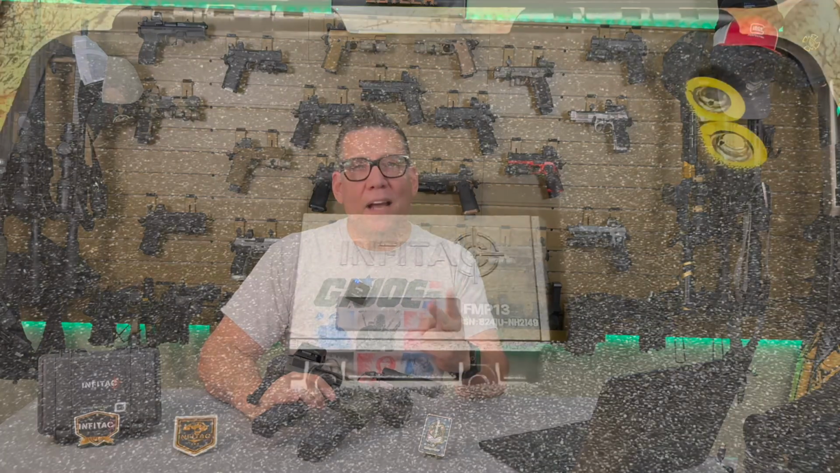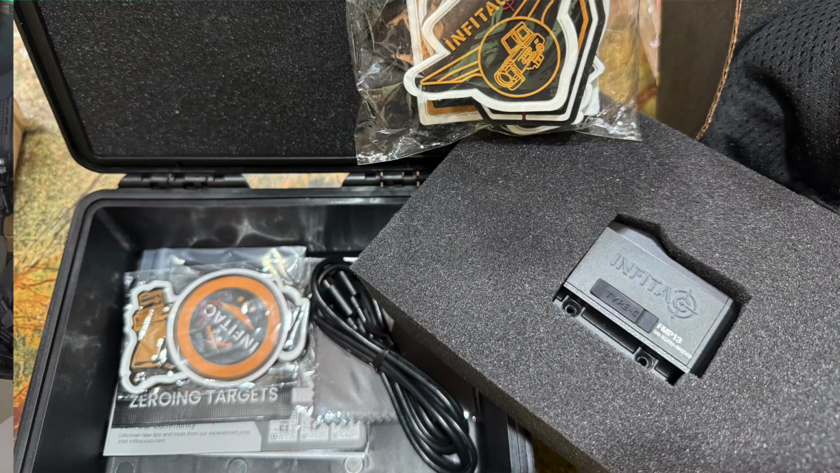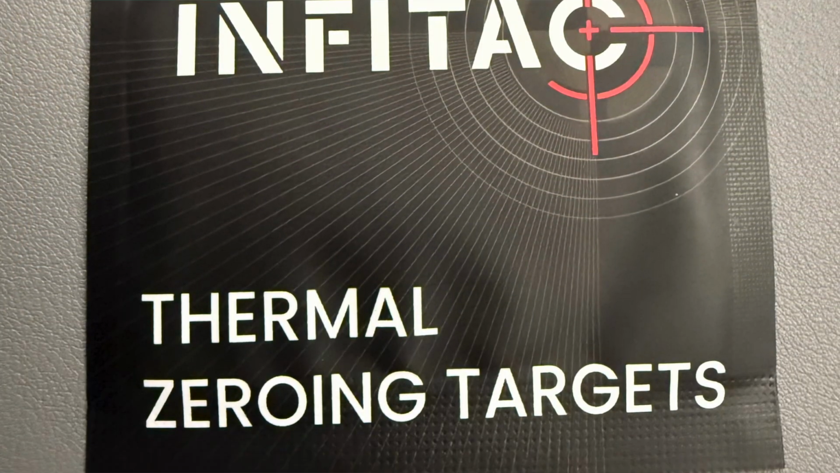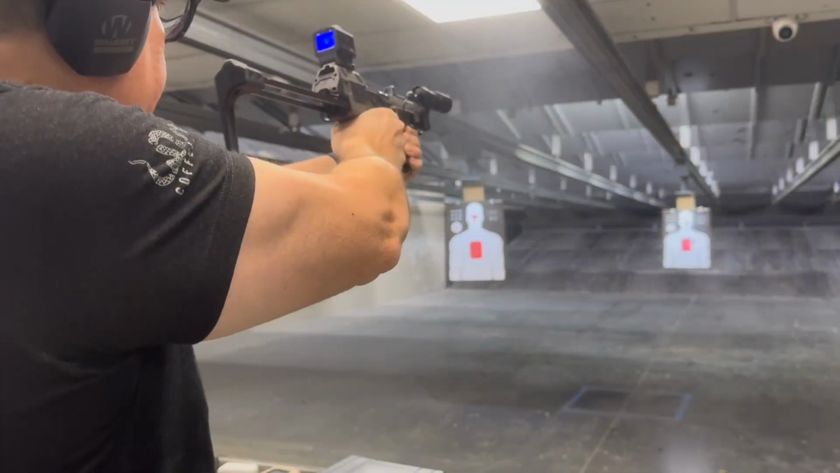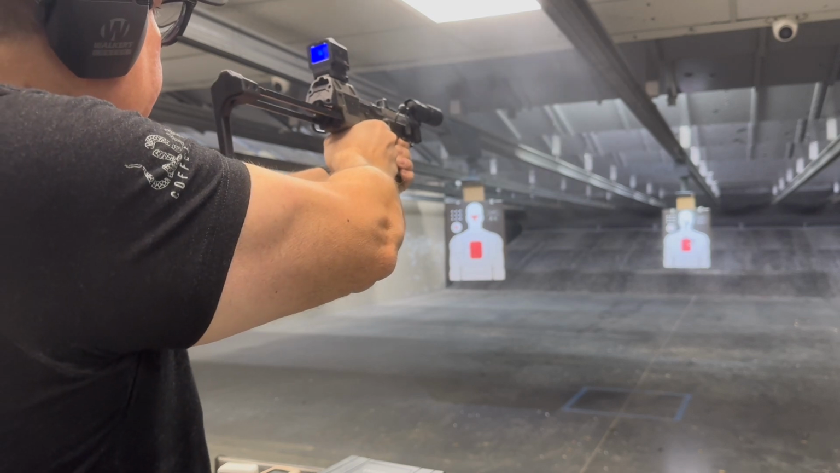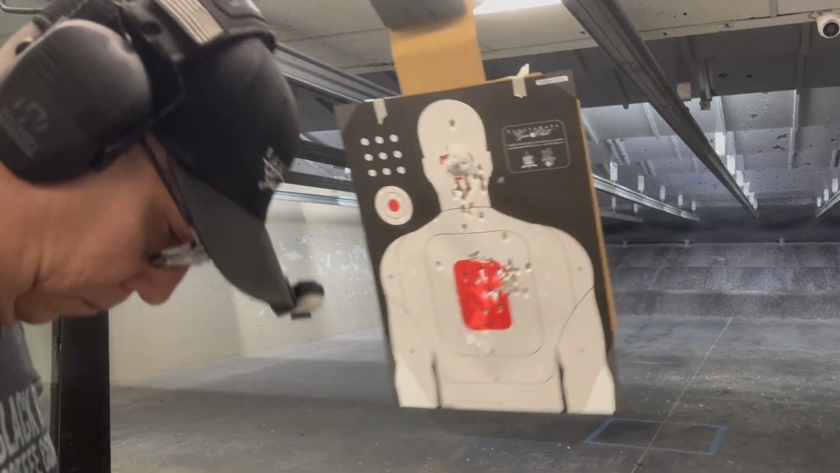When you pick up the FMP13, here's what you're getting in the box. 2 batteries, an installation tool, of course, the FMP13 thermal sight itself, a mounting plate. This one came with the RMR, and 2 thermal zero targets, which are round hand warmers with a sticky backing that makes zeroing a breeze. It's always nice to see companies throw in thoughtful extras, and those thermal zero targets are a smart inclusion for those who want a quick and easy setup of this sight.